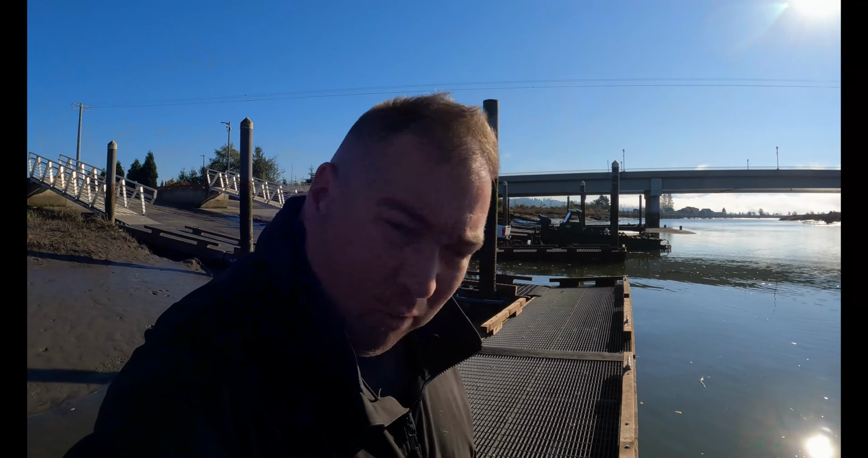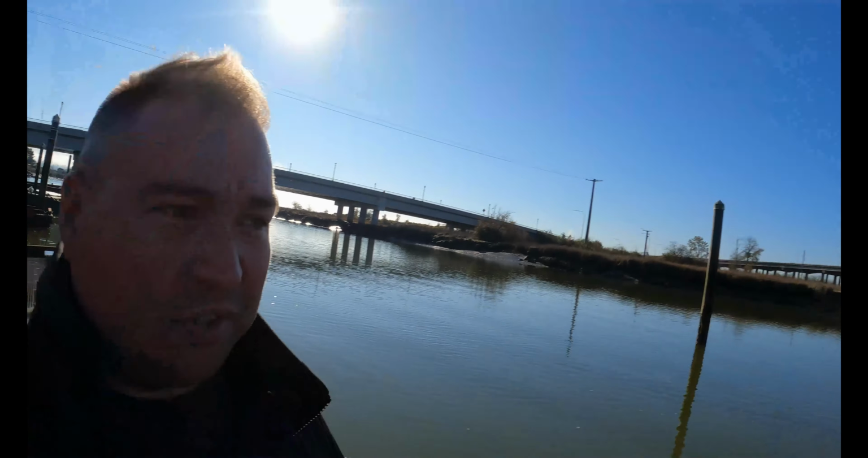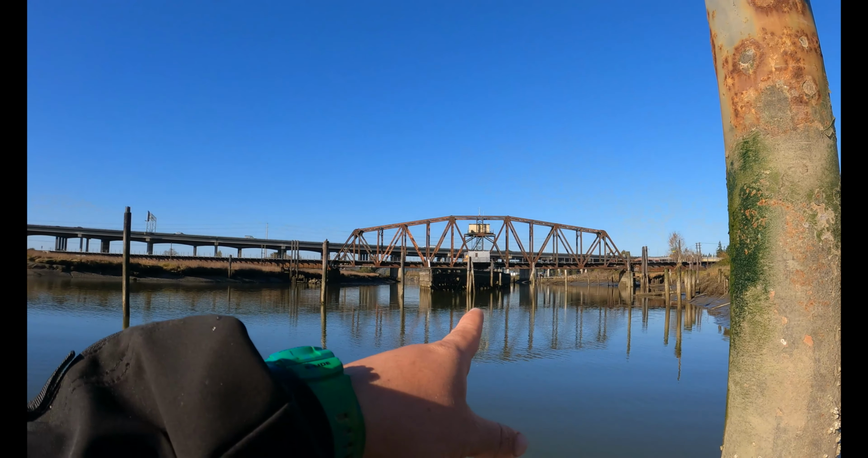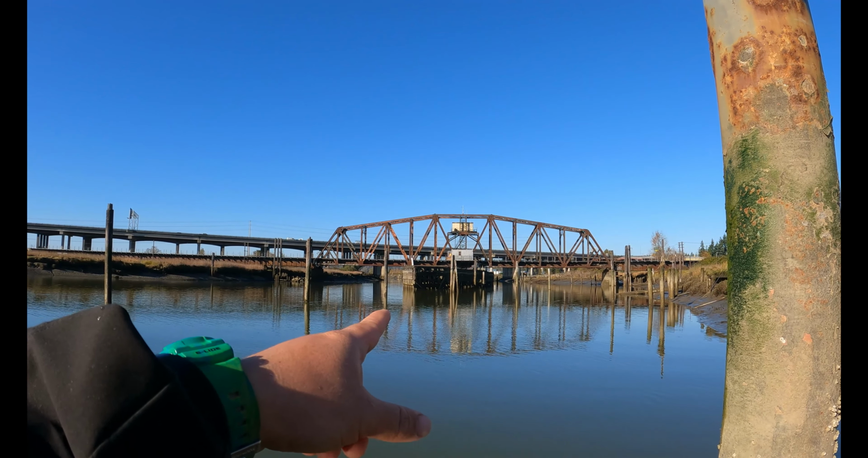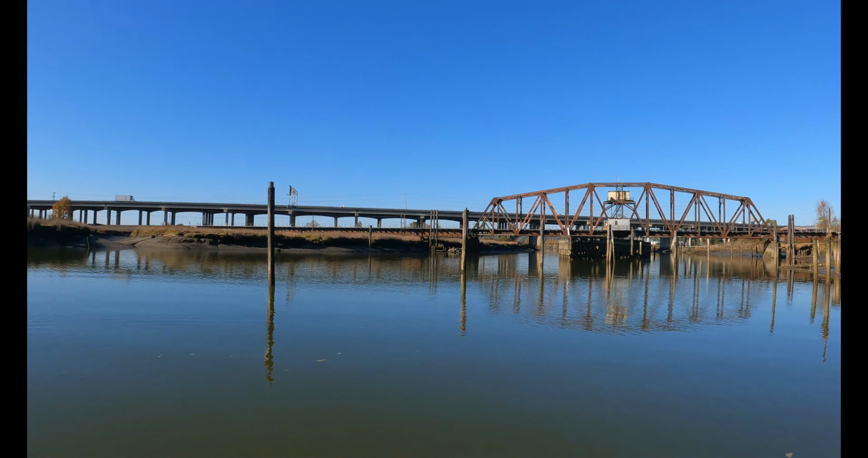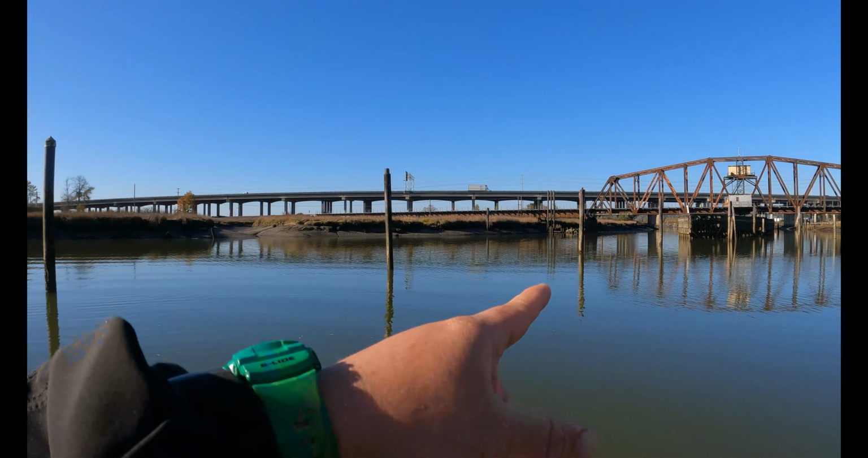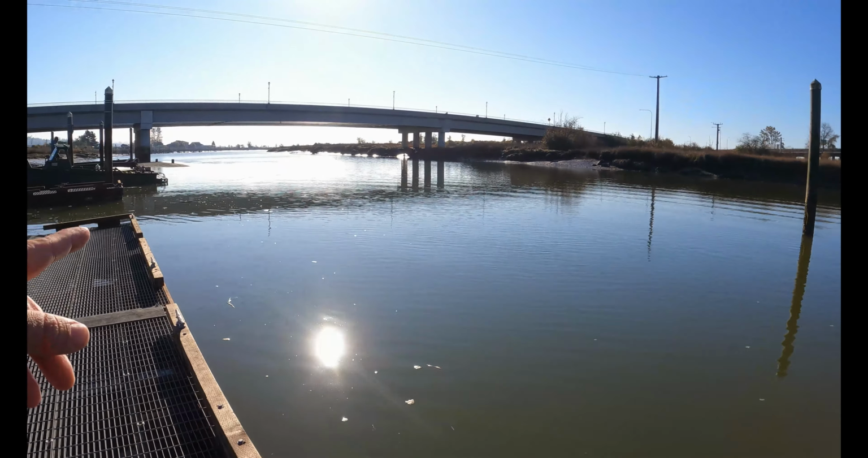So here's the public boat launch behind me. What I want to scan is right around here, and I definitely want to scan over there by that bulkhead, both sides. If his vehicle went in right here, it should probably be around right here, if he did enter the water right here.